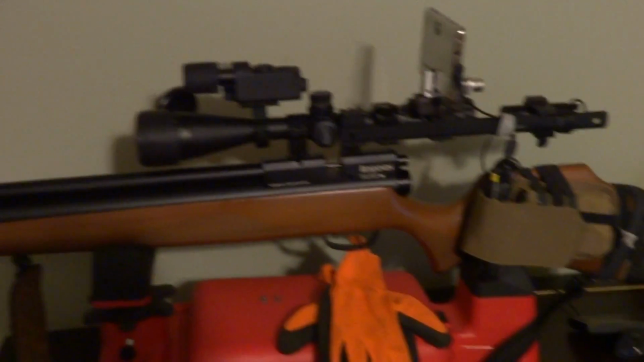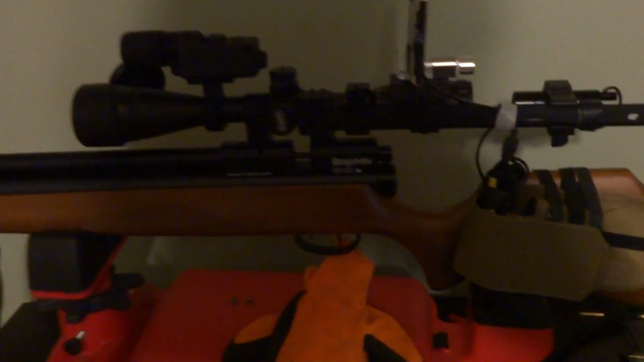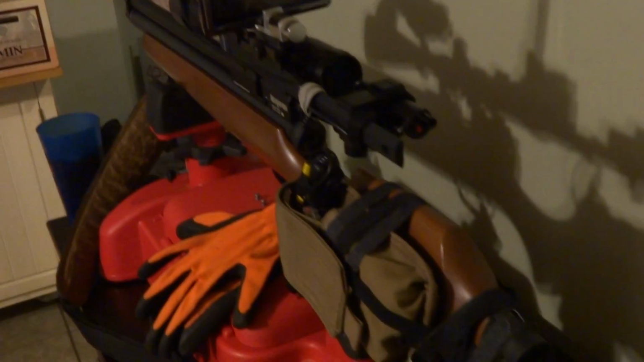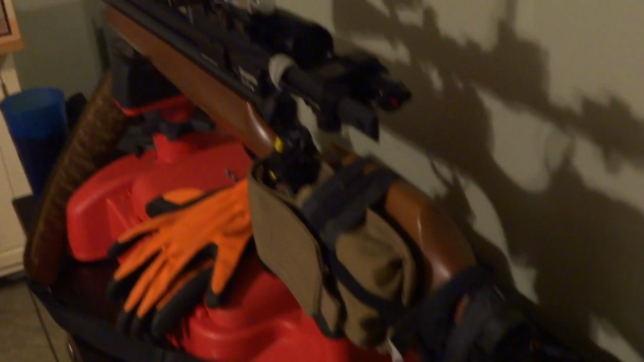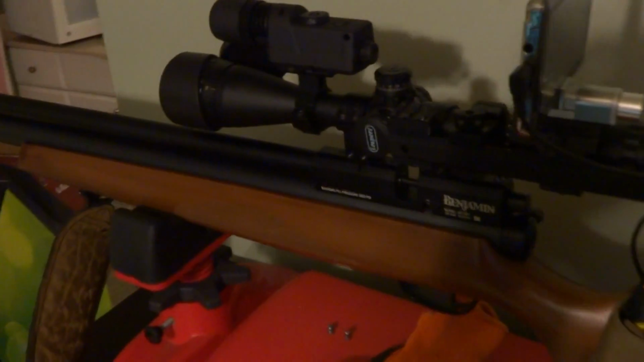No, it don't even weigh that. I think it was 11. I'm not real sure. I'd have to weigh it again. I really don't feel like doing that right now. But this is the gun. It's hell on wheels. Boy, it stacks pellets right on top of each other.